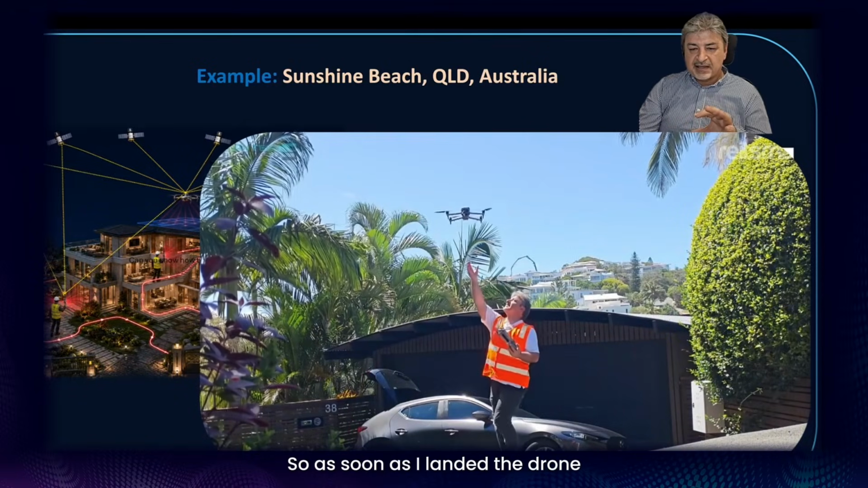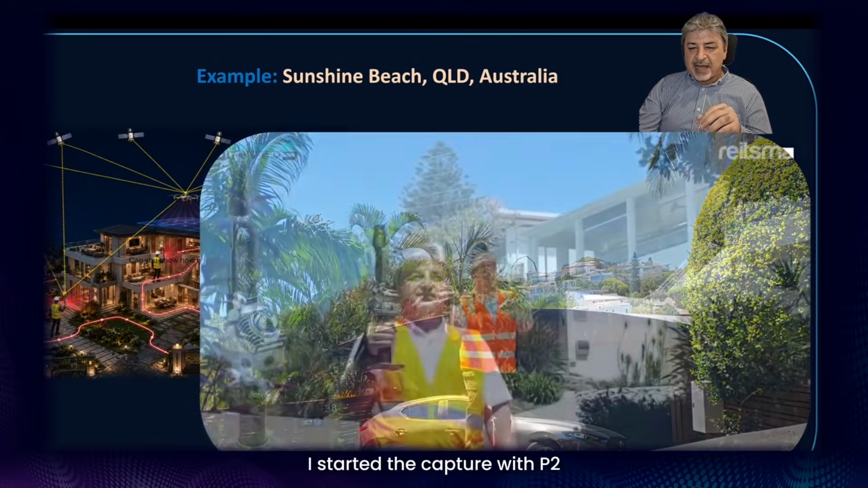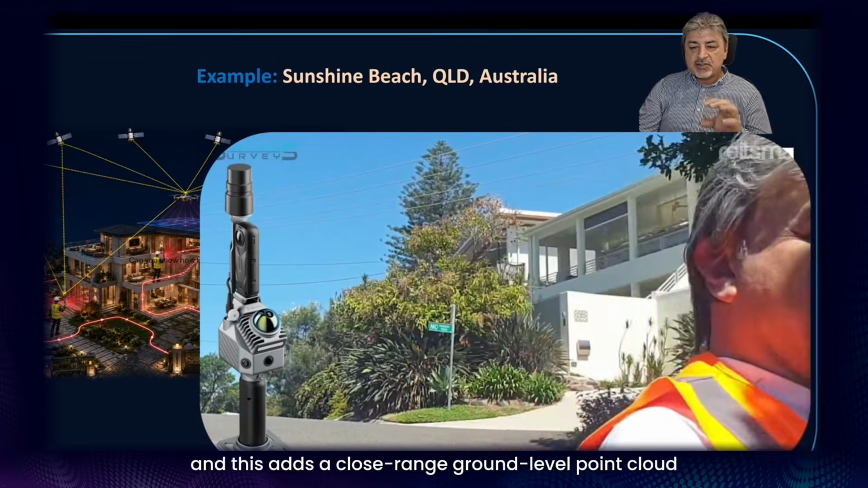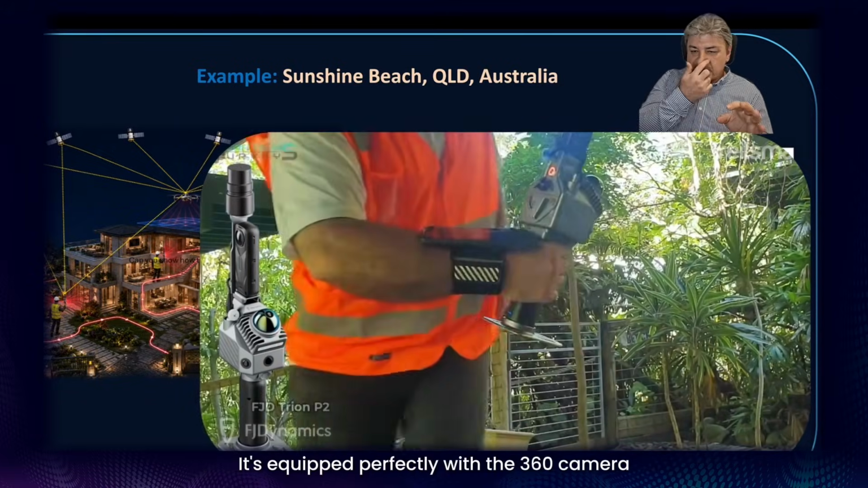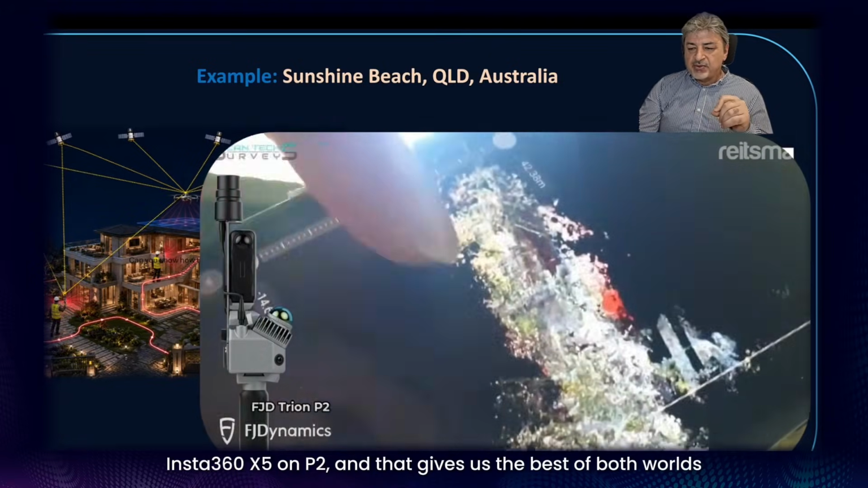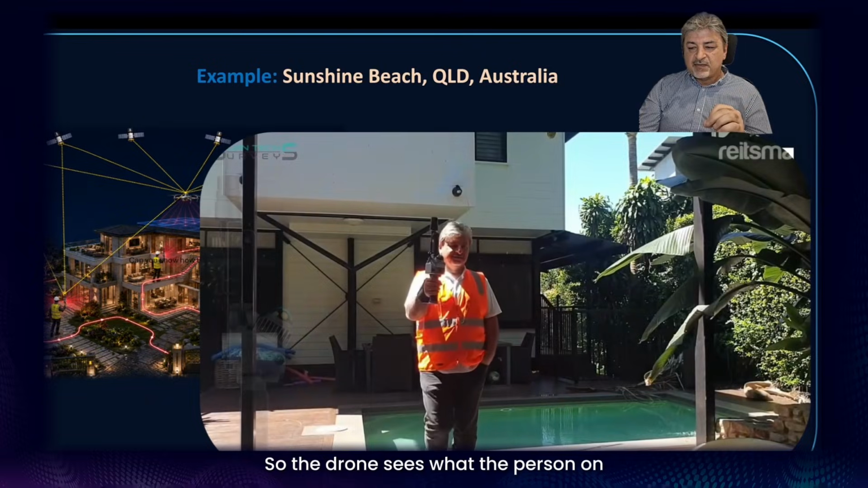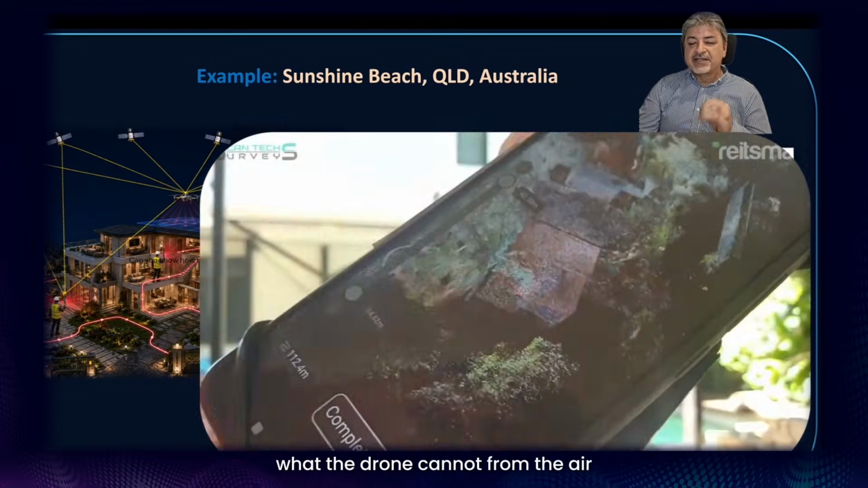So as soon as I land the drone, I start the capture with P2. This is the P2 in my hand, and this adds a close range ground level point cloud. It's equipped perfectly with the 360 camera X5 on P2, and that gives us the best of both worlds. So the drone sees what the person on the ground cannot, and the handheld scanner sees what the drone cannot